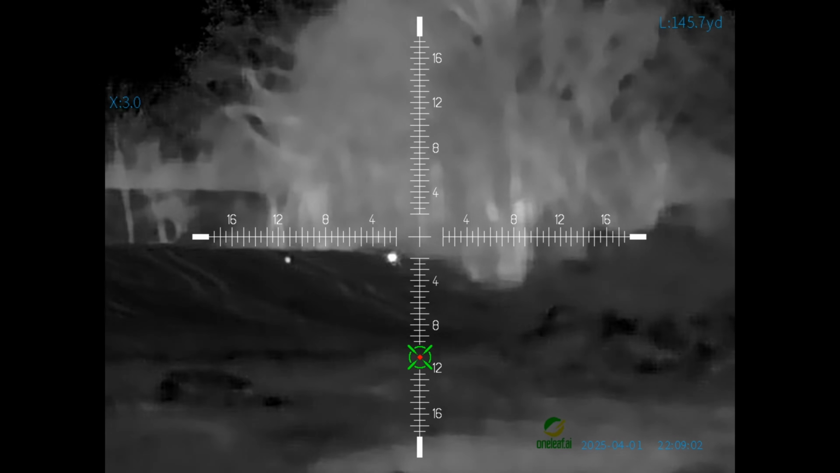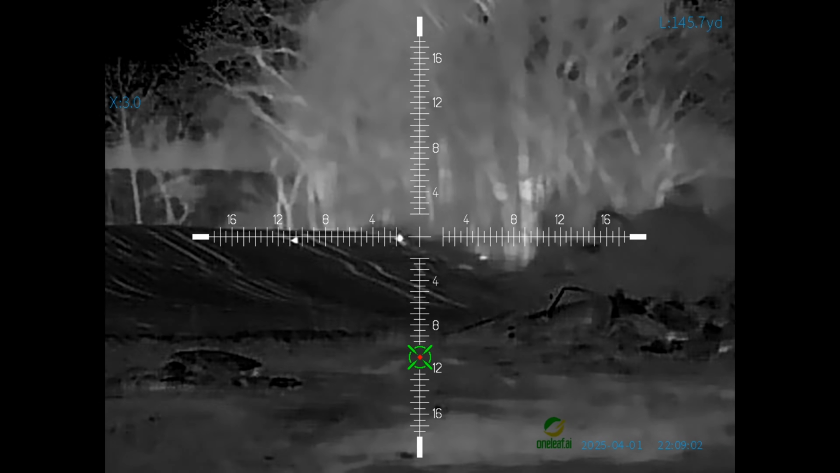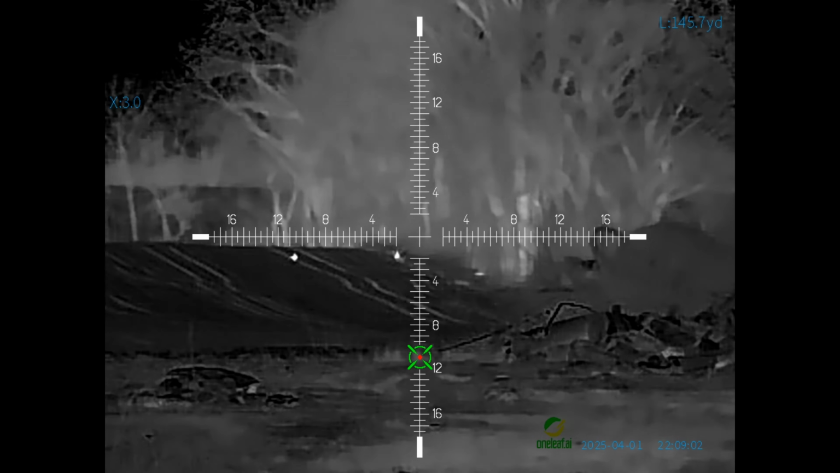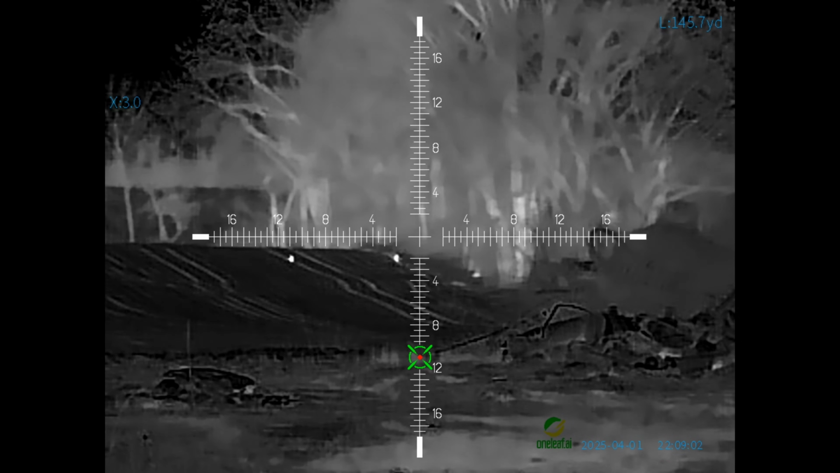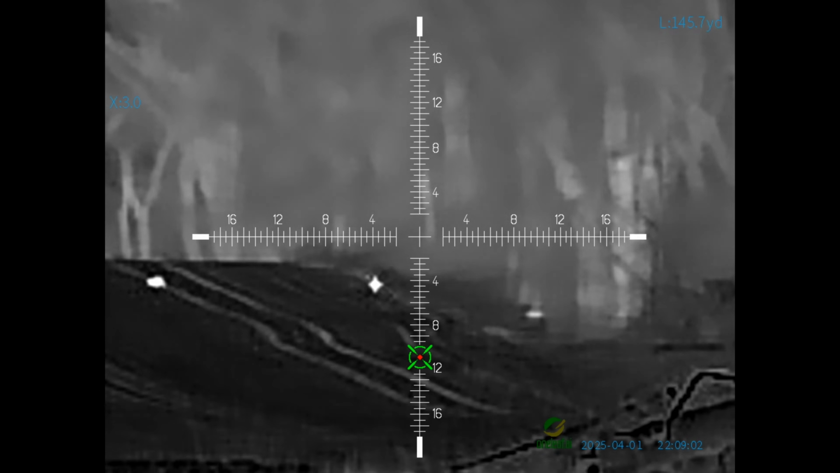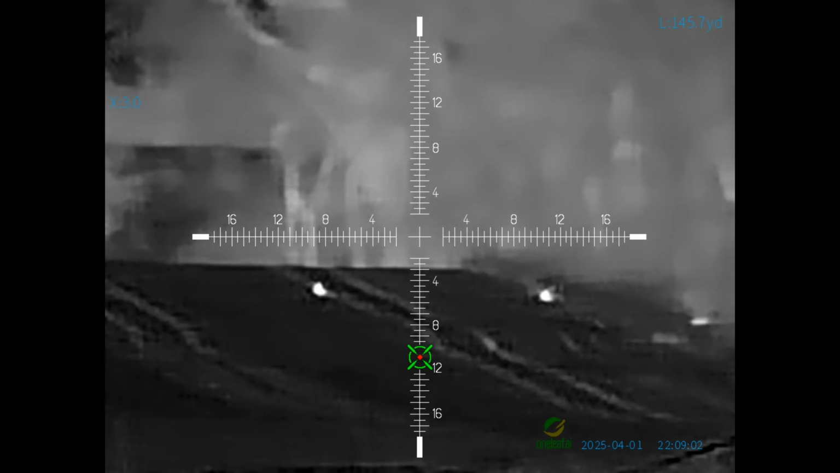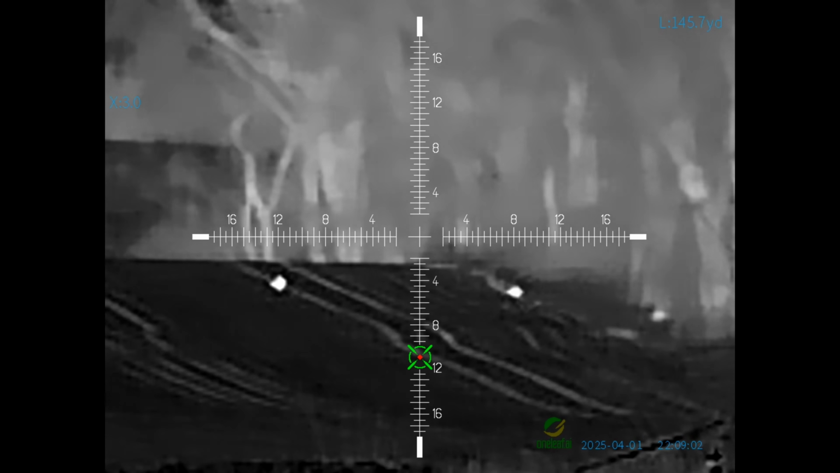So these guys are way out here, 700 or 800 yards, and you'll see me play with the focus some off and on, trying to get a better focus on them. They're just smaller animals, obviously. So I think if there was like a deer or something out here, you could probably see it no problem. Like, oh yeah, that's a deer, you know what I mean? But being 800 yards away, and with how small these animals were, I think that's just the best we get.